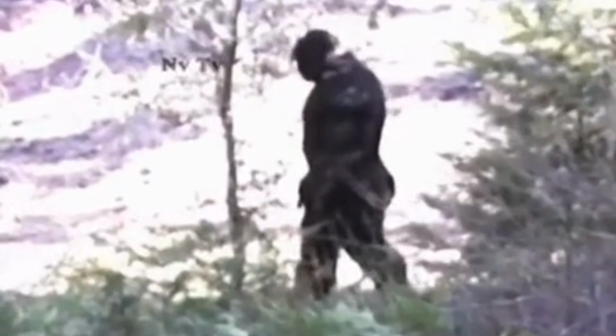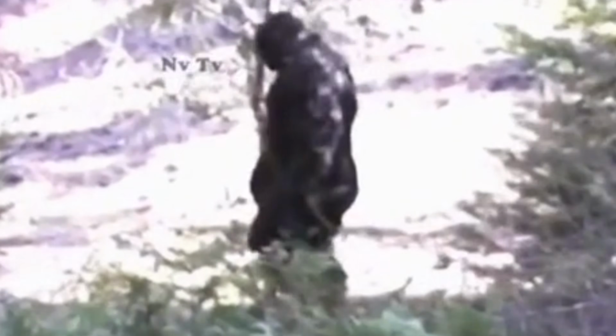They also discussed the defined muscle structure. Some even stated that you can see the calf muscle on its leg move as it walks, confirming it's a real, living creature. However, skeptics argue that this could be a man in a costume, but how could it possibly look this realistic with real working muscles? It's also substantially taller and wider than a human, estimated at least 8 feet tall.